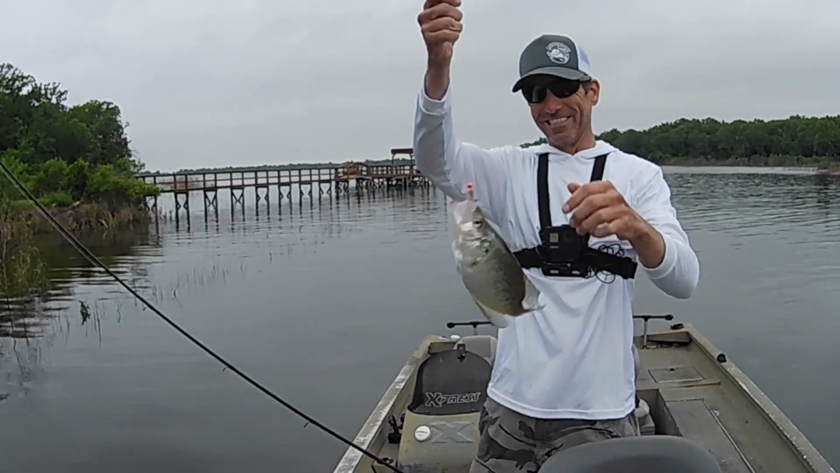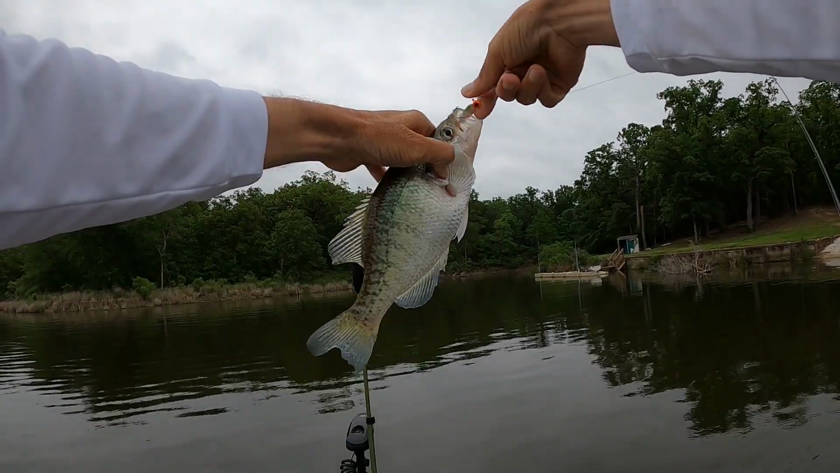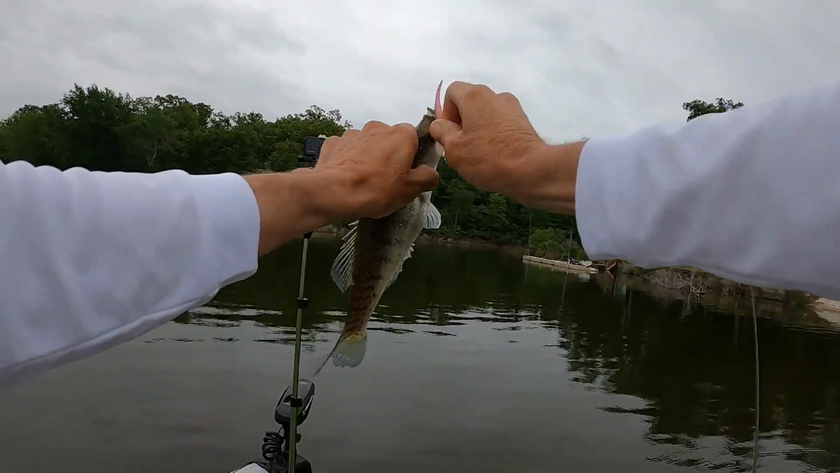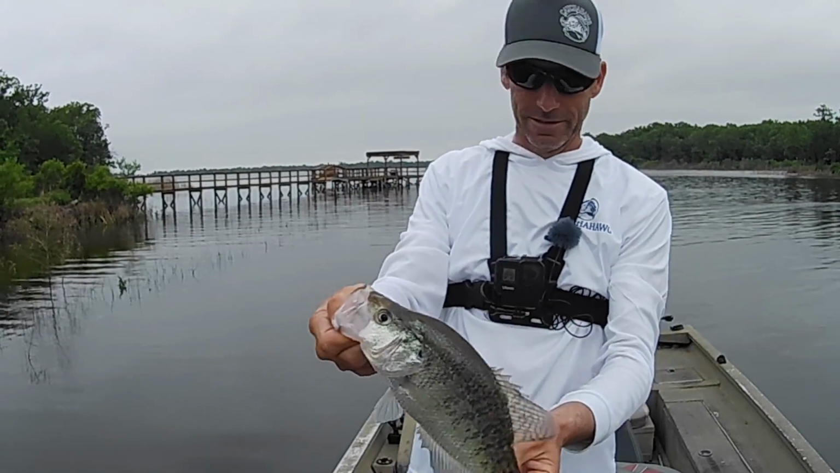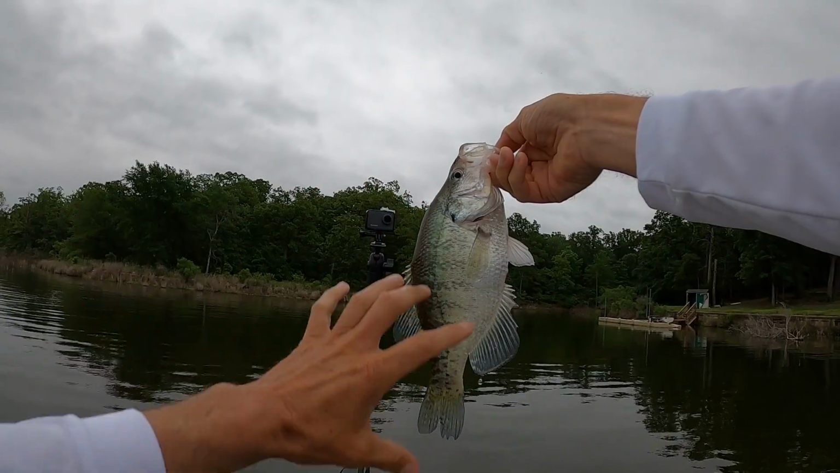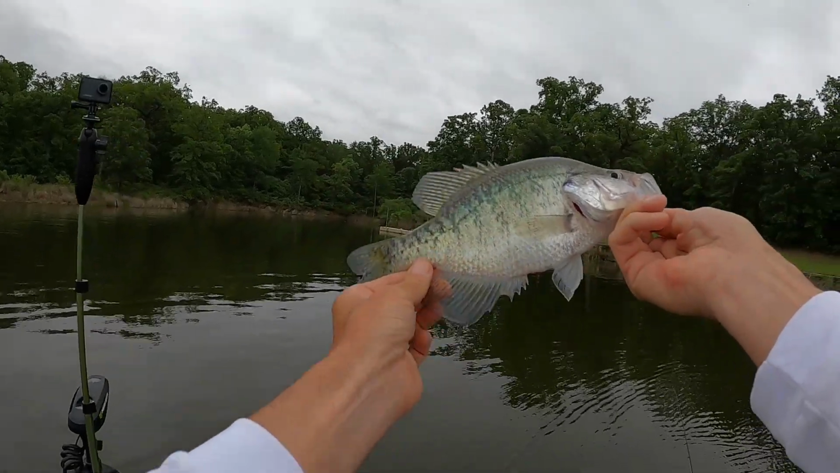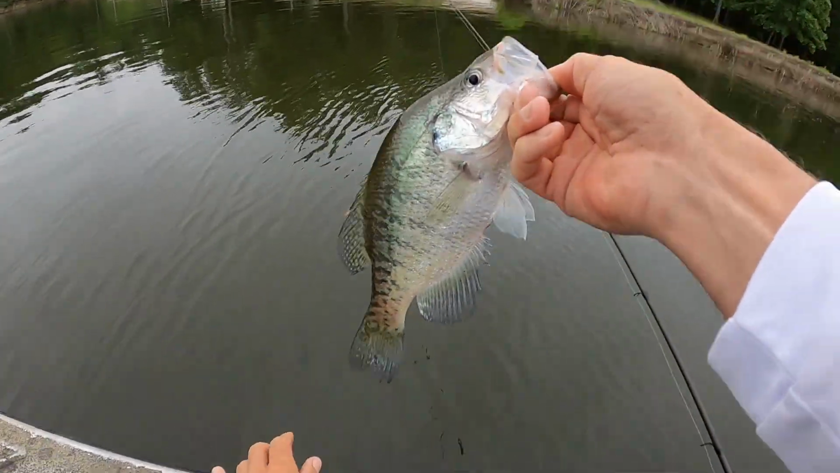We got us one. Look at that. We did it. And I hadn't fished, I guarantee I ain't been started 10 minutes. Not a giant one, but at least it's one. And it's a female because it doesn't have all the colorations on it that they typically have this time of year. They usually get really dark, and you can tell by these lighter ones that they're the females. Let's get her back in there.